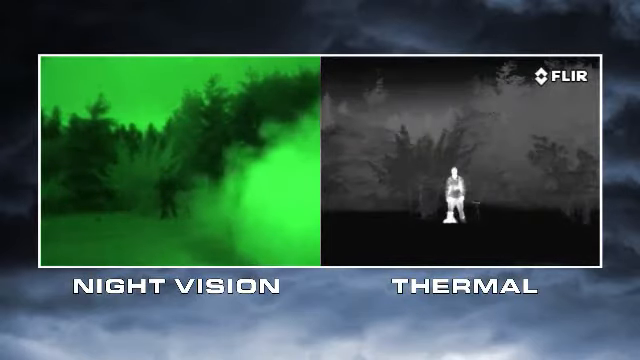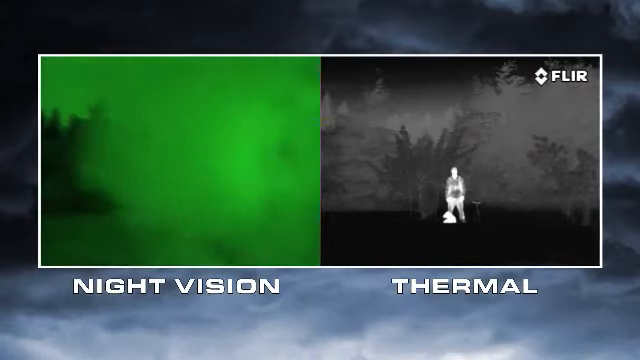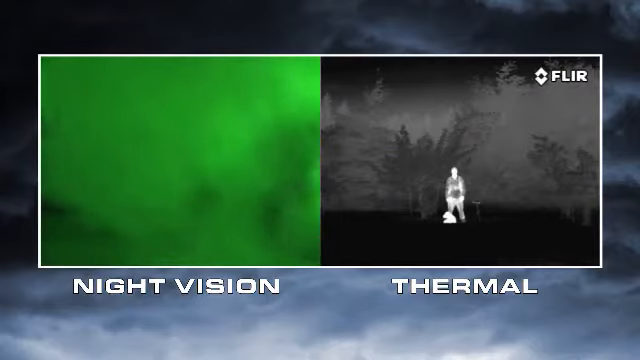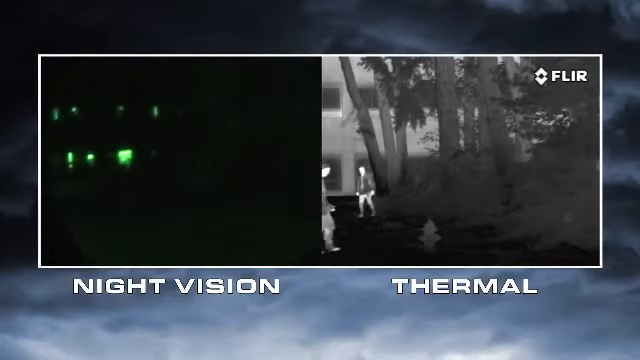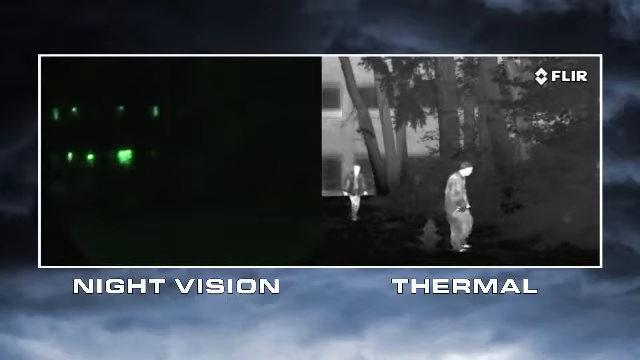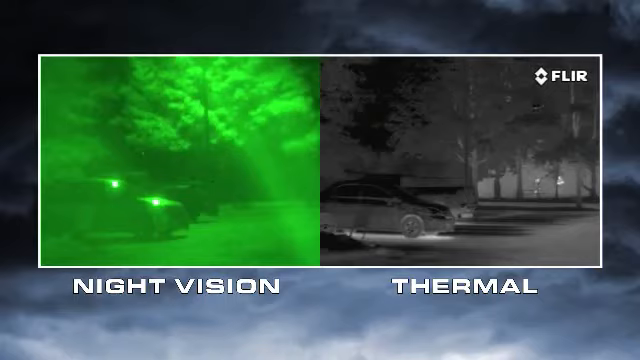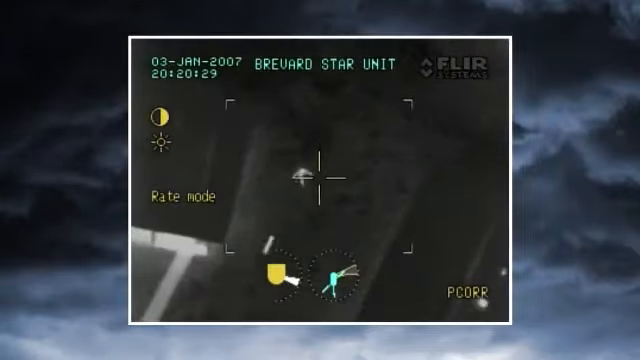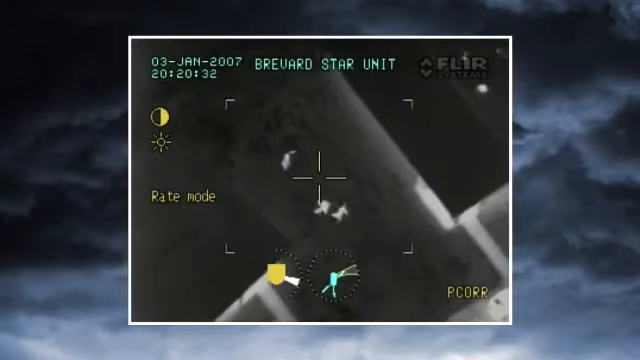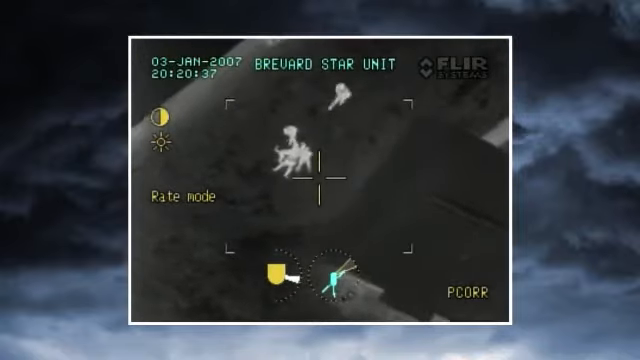Atmospheric conditions like smoke, rain, or fog reflect light, making night vision goggles and scopes even less effective. But thermal cameras see through these obscurants clearly. Night vision goggles and scopes also need to have the right amount of light to work well. If light levels are too low, like in rural areas and when looking into deep shadows, they won't be able to see anything. If there's too much light, like from street lights, security lights, or car headlights, they become oversaturated. Thermal cameras have none of these limitations. That's why airborne law enforcement units and special operations forces around the world choose FLIR when they need to see hard-to-find targets at night.